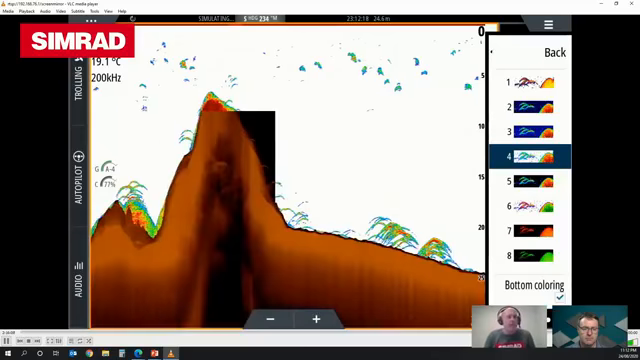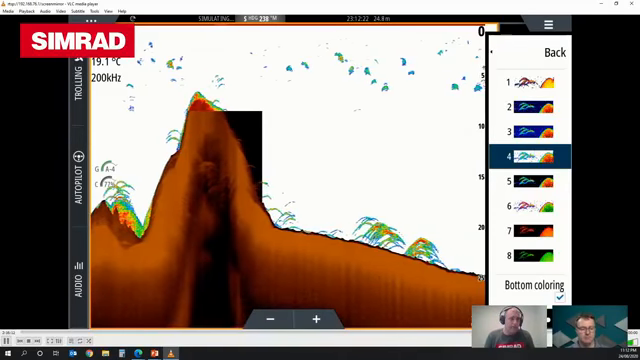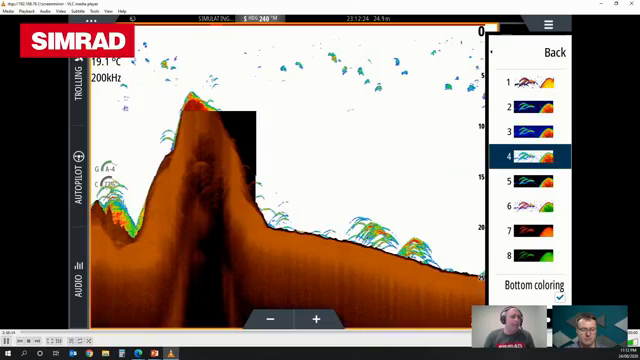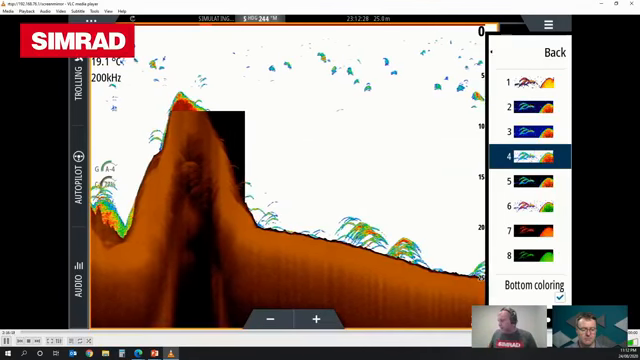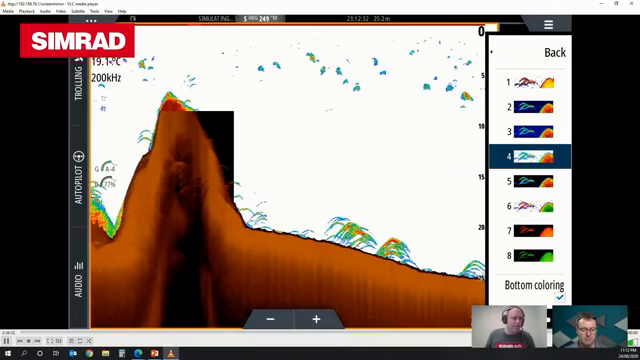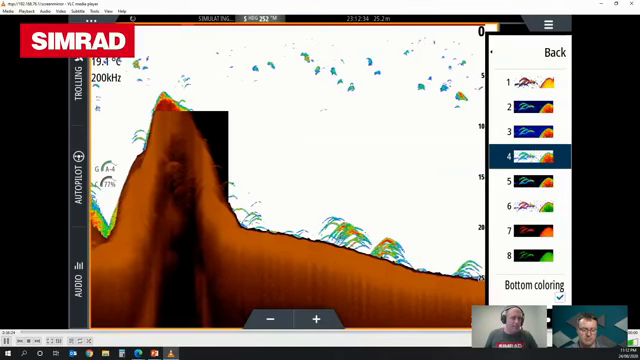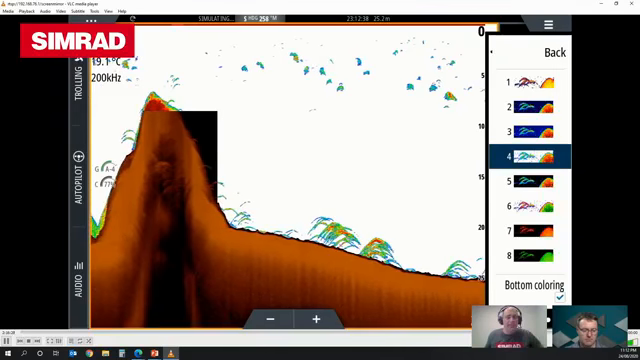You'll see it has colored in anything that's below the bottom line for us. It can be quite helpful if you are trying to track down fish that are hard on the bottom, and you're trying to pick them up from any of the structure that's on there. It makes it very obvious where the bottom is versus where the fish targets are.